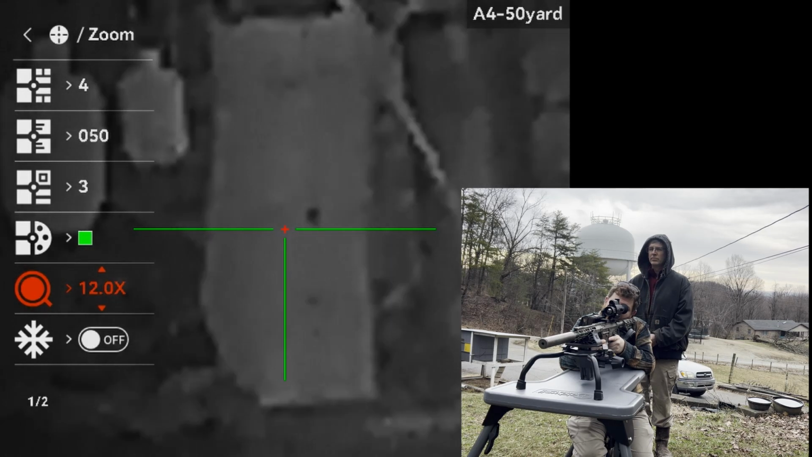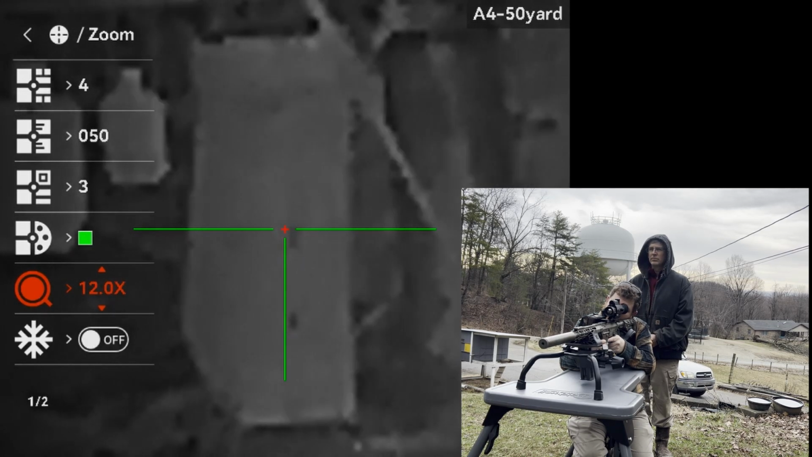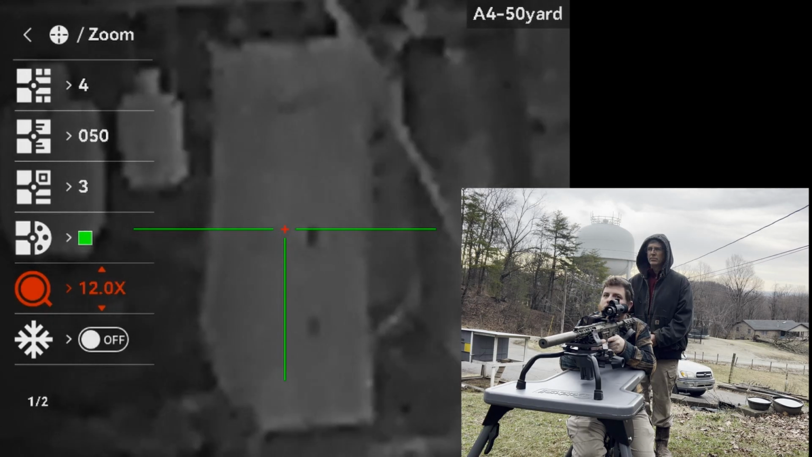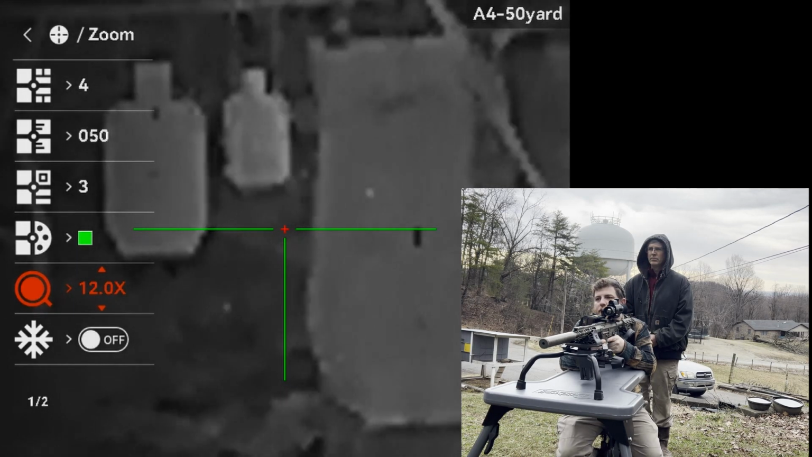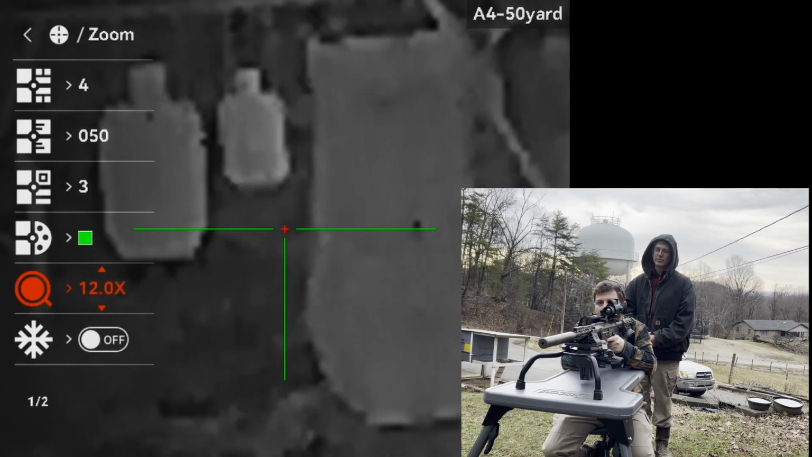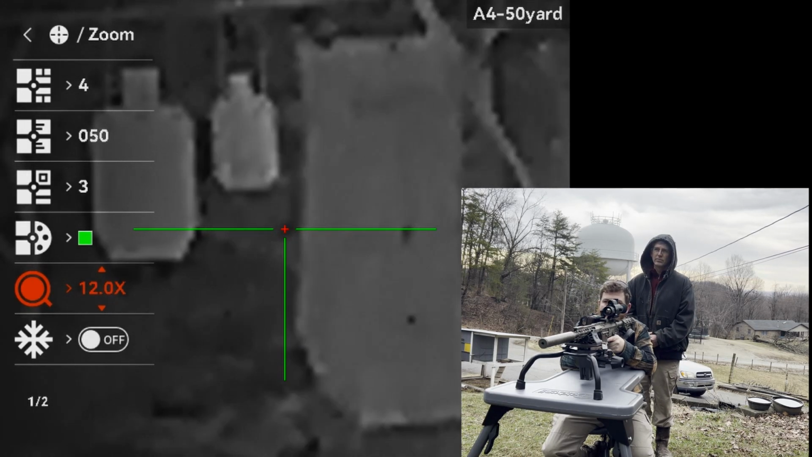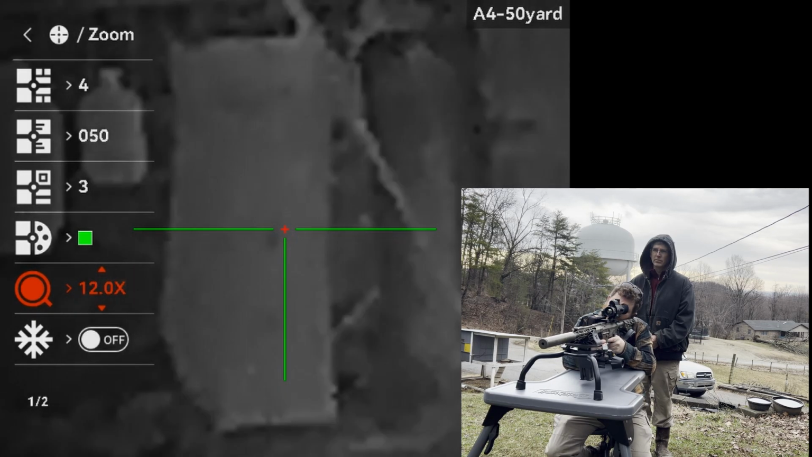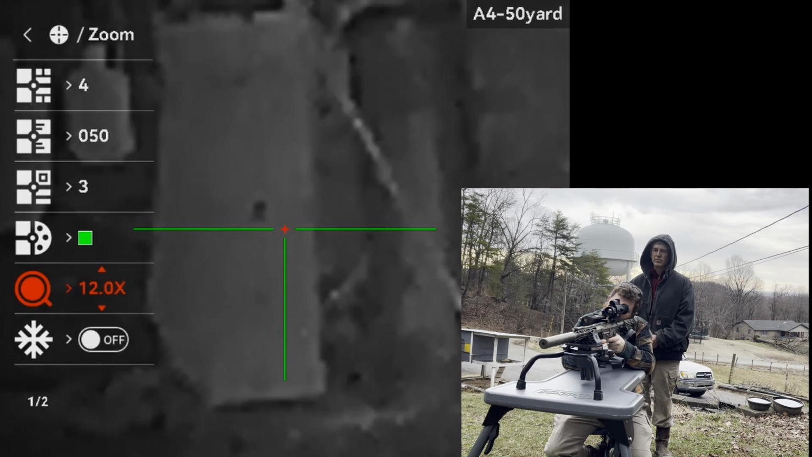So what's going to happen is you're going to be able to see a white spot on this cardboard. That white spot is going to be caused from the heat of the bullet going through the cardboard, and that's what we're looking for. Then we're going to adjust the X and Y axis on the pixels to that shot, and it should be right on. Should be able to do this in 2 shots. Here we go. Going hot.